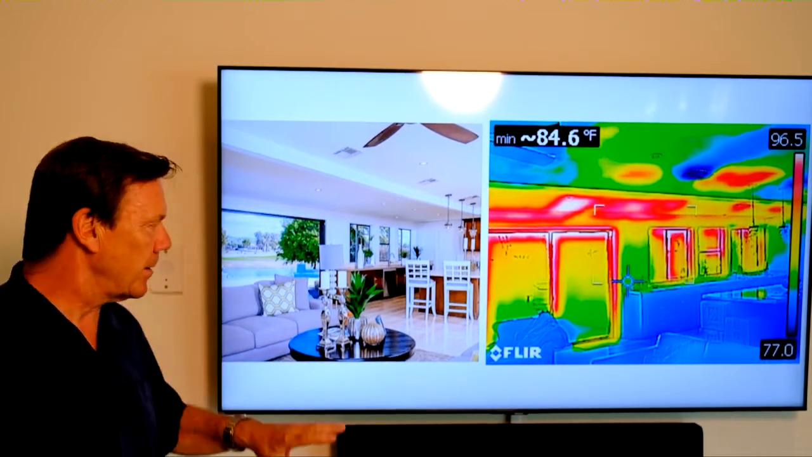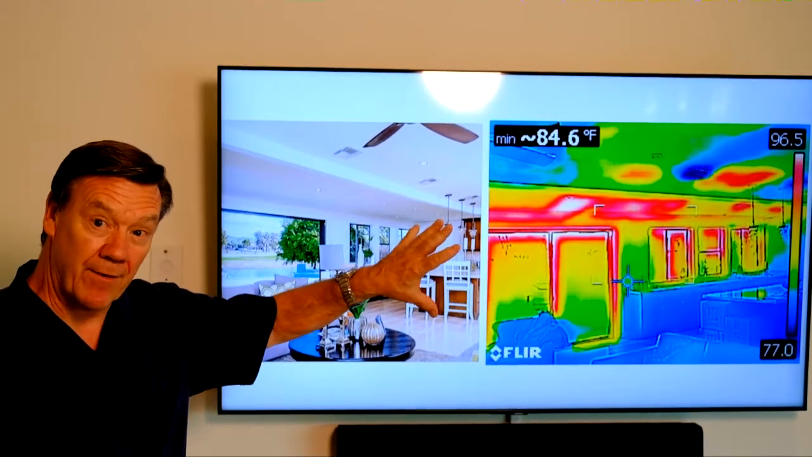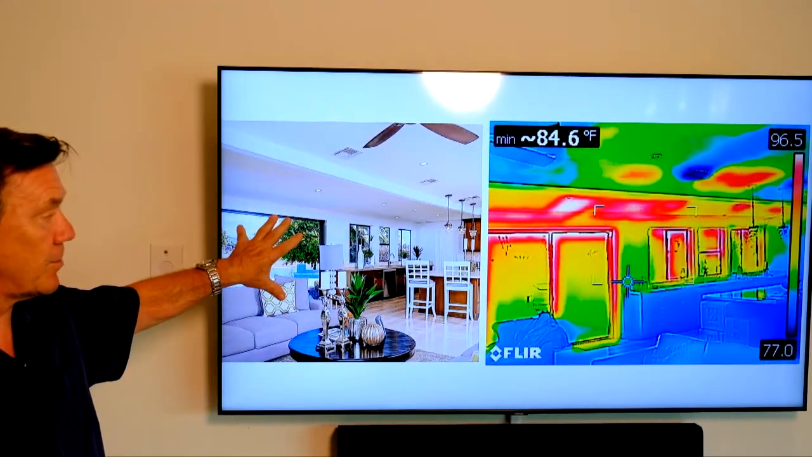I'm Steve Easley. Well, I spent the better part of today taking some infrared images of my building envelope here. To set this up, I took a picture of the area that I was going to take a thermographic image of. So this is the actual picture of what we're looking at. This is the actual thermographic image.